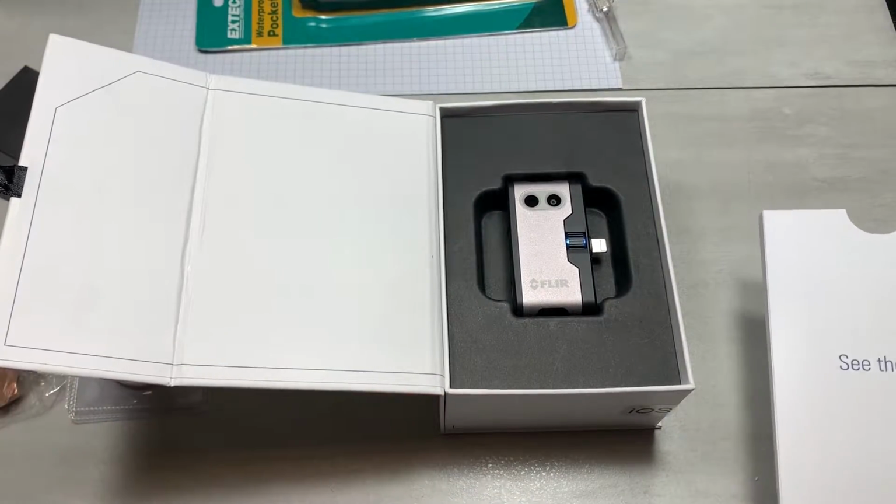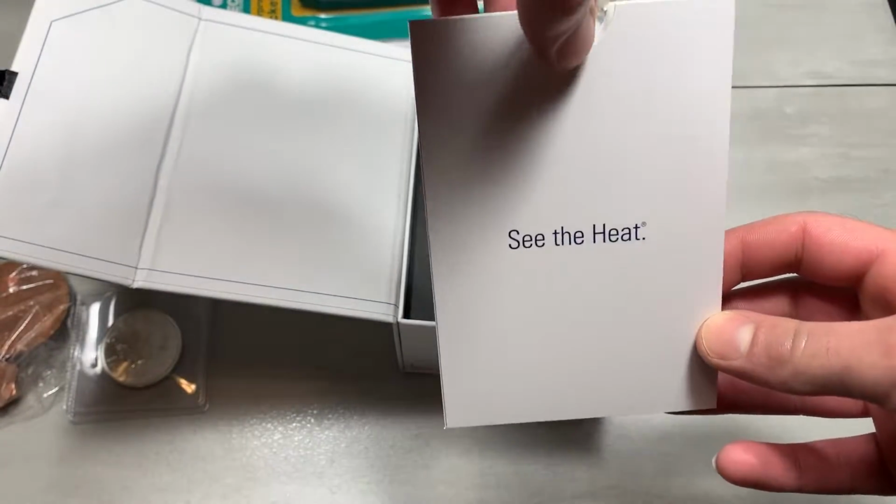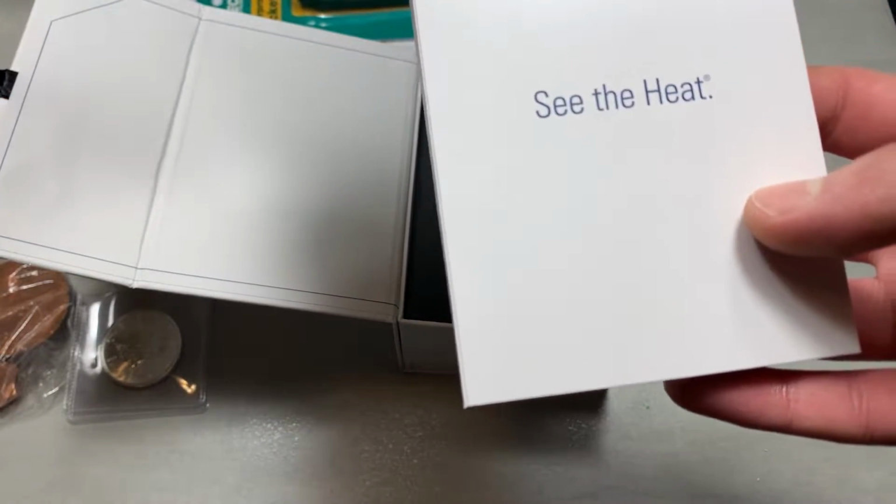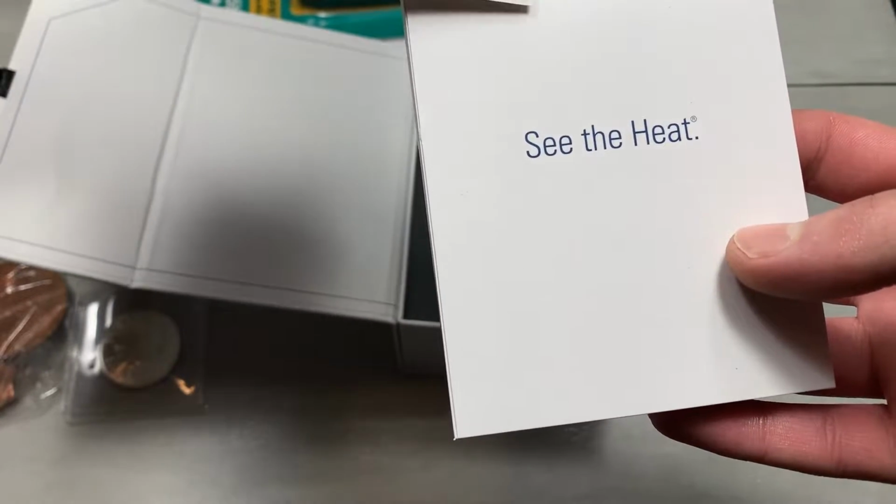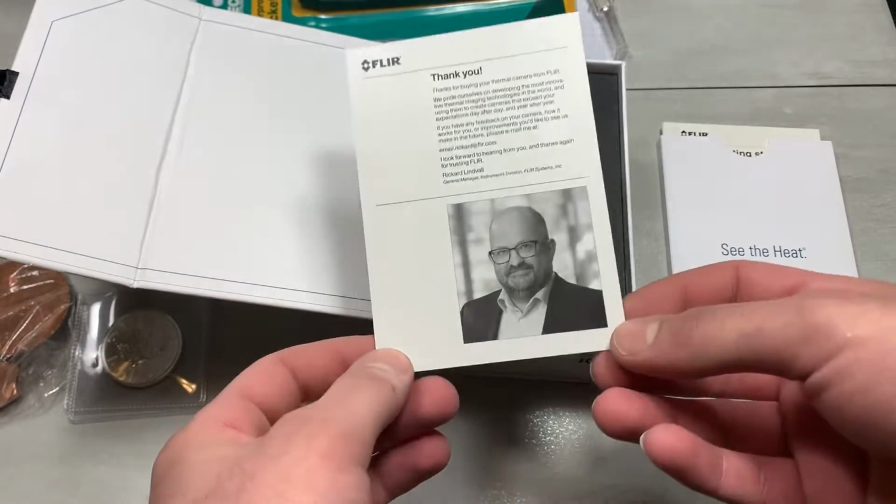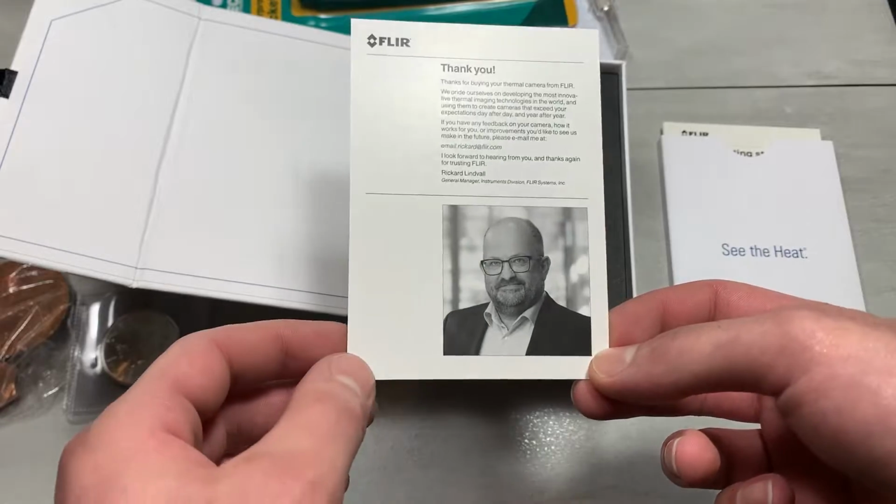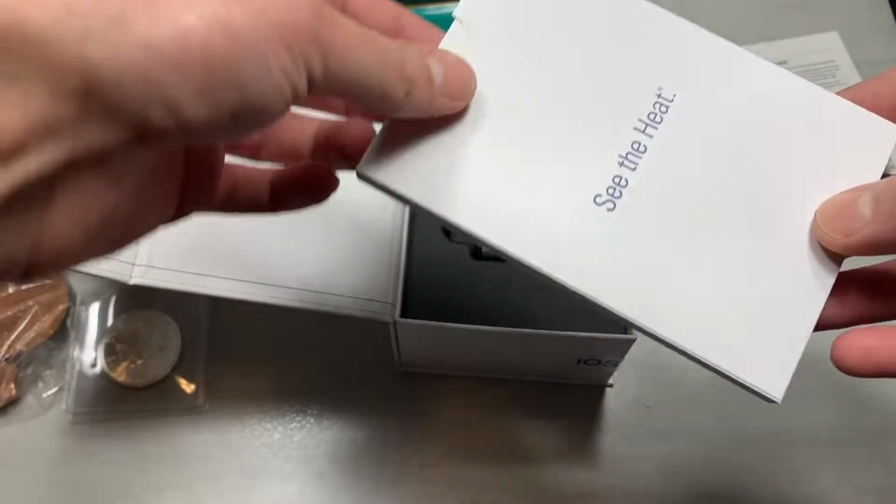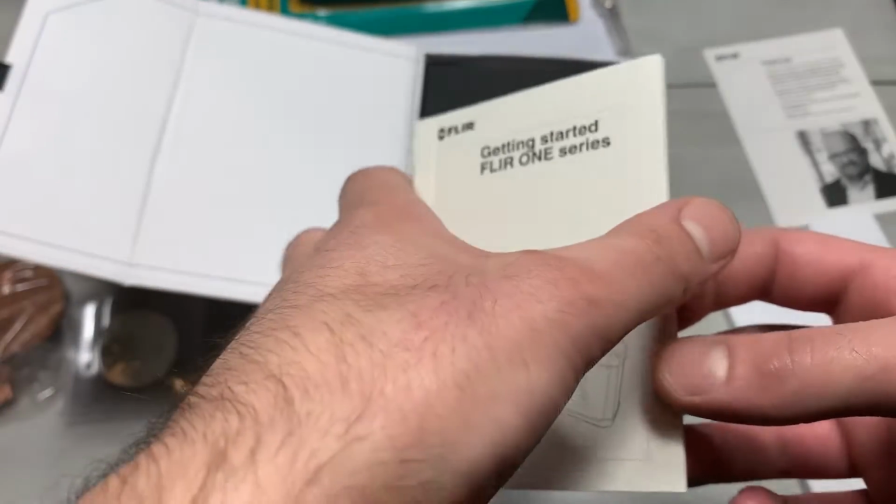So that is the device itself. It's not that big. I wonder what's inside of here. I'm doing it off camera just in case there's warranty codes or whatever. This one is just a thank you thing. And this is another aspect. Putting a face to a brand, in my opinion, is a very valuable thing to do. It's something that I aspire to do once I have my company running. Let's see what else is in here. It's a getting started booklet.